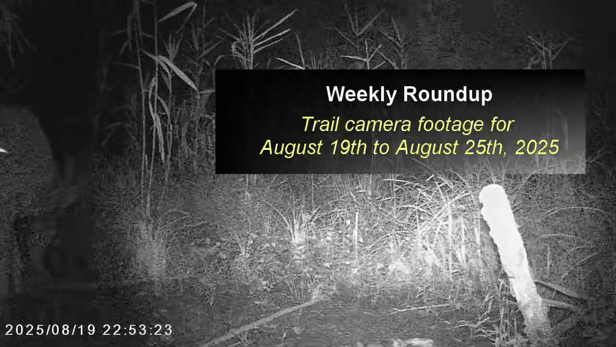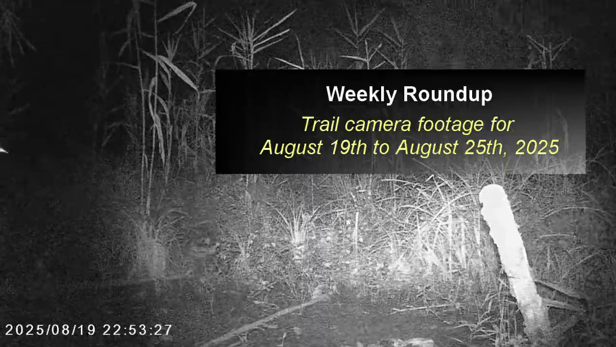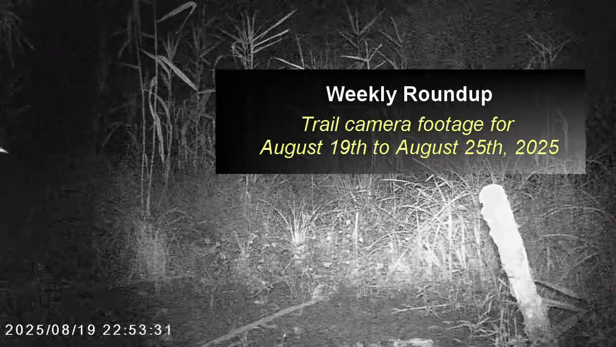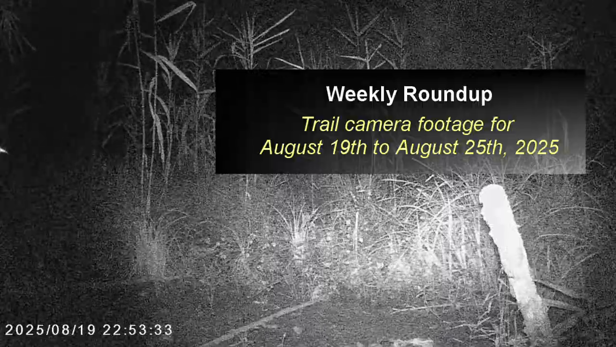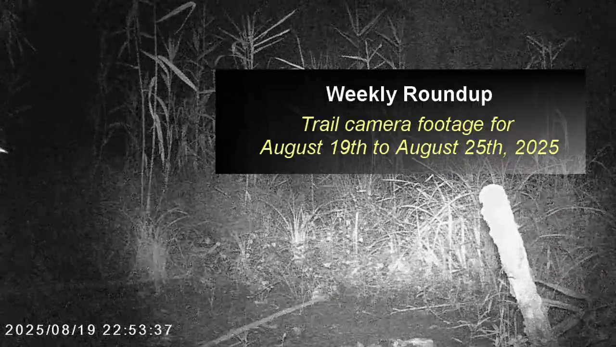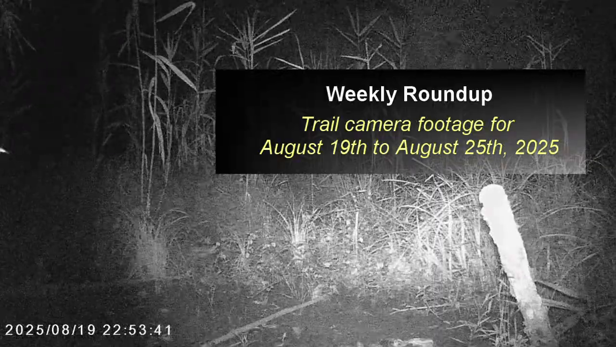Okay, we can just see a young male Japanese Sika deer to the left of your screen there. And this week we've moved the camera to a new location, and we've managed to capture a lot of footage, a lot of deer footage. We've also got a few birds and some wild boars.